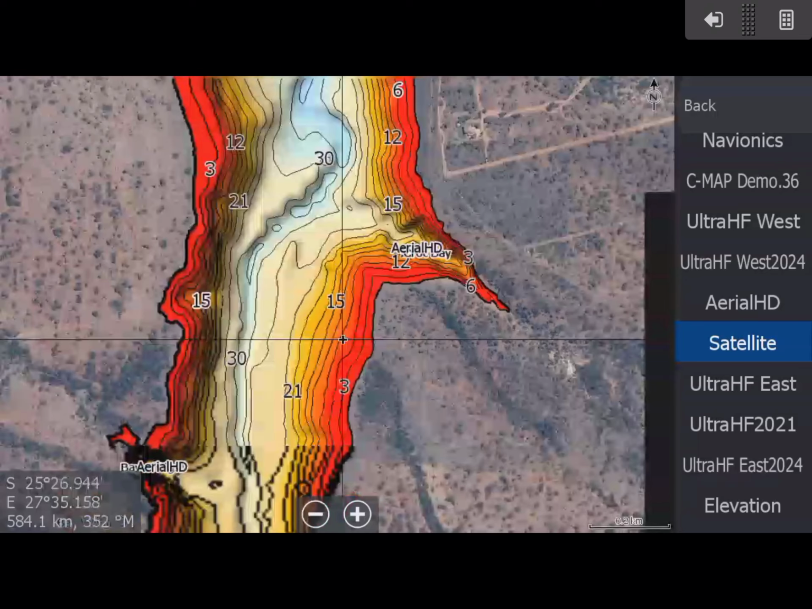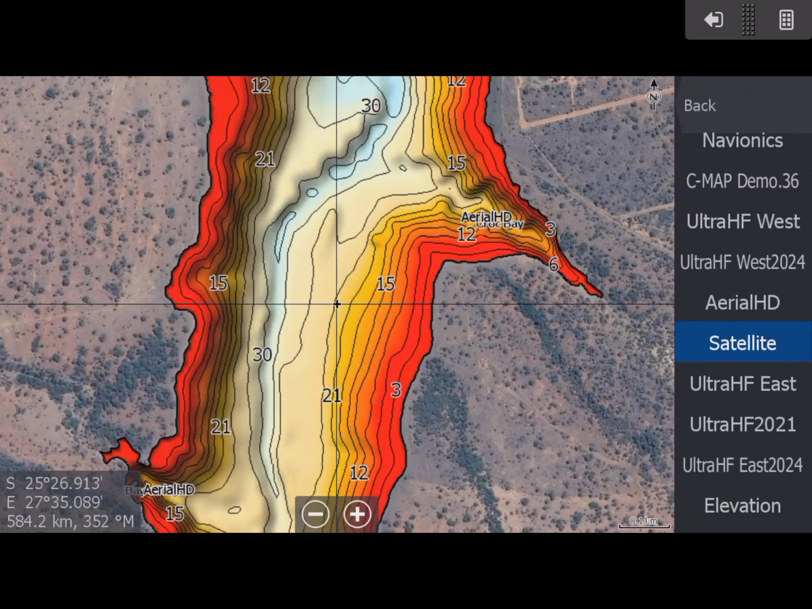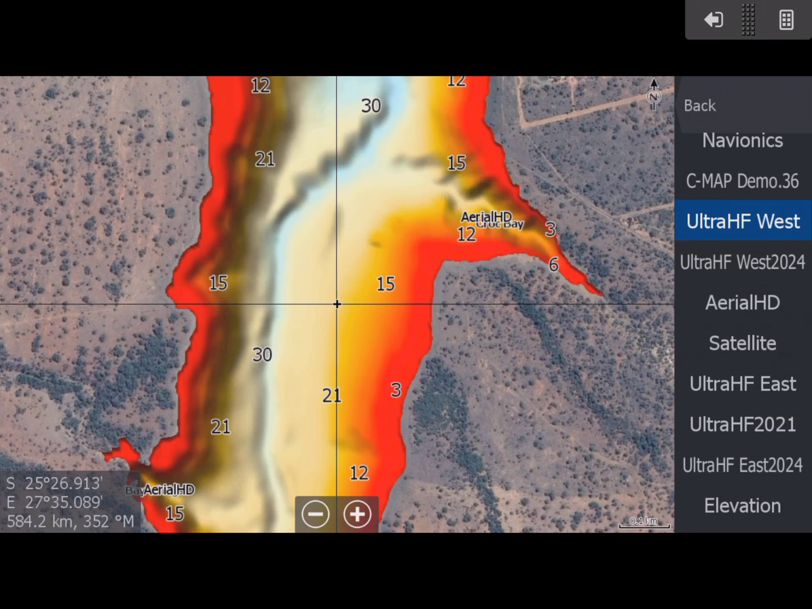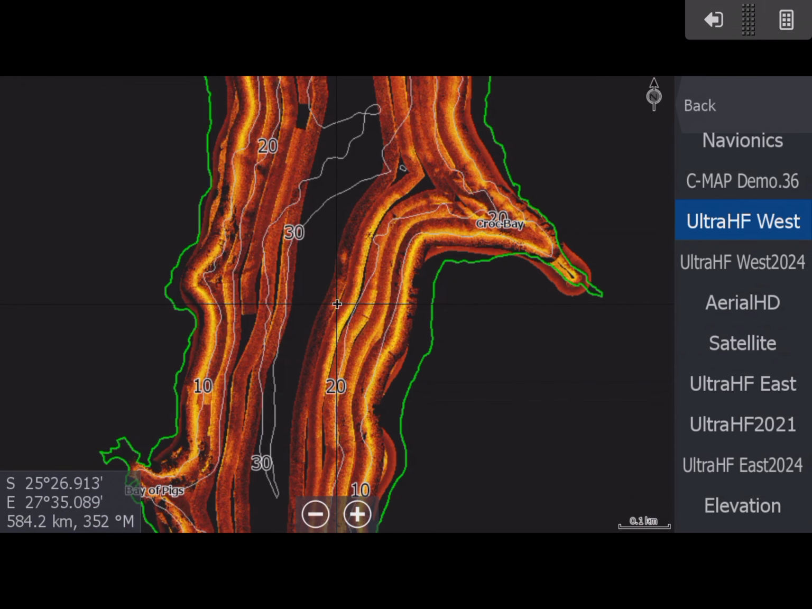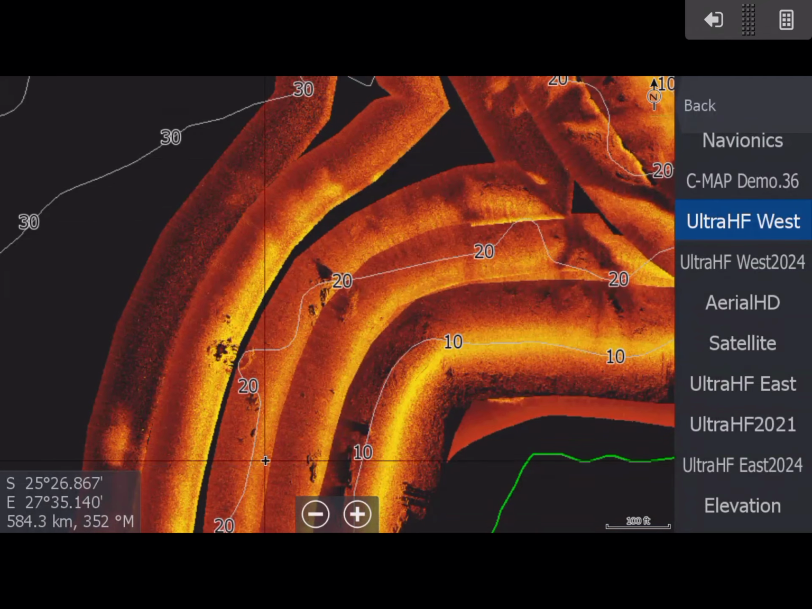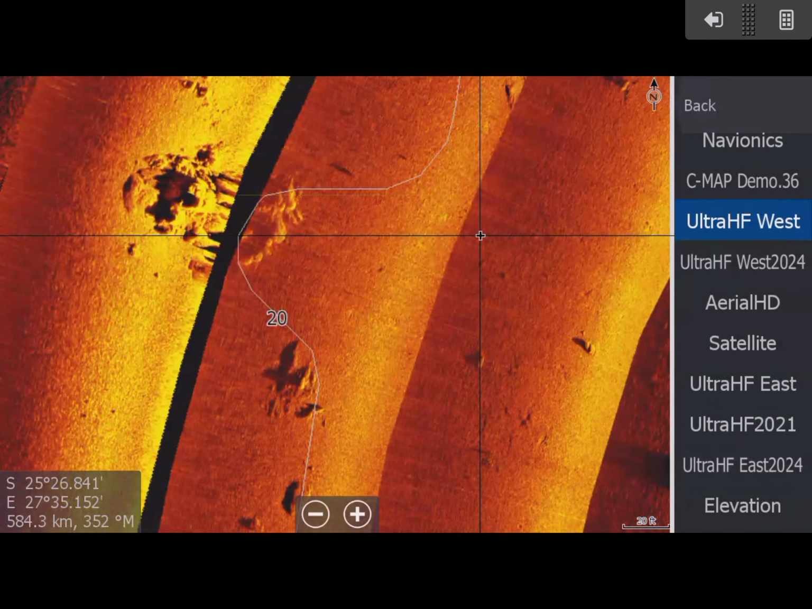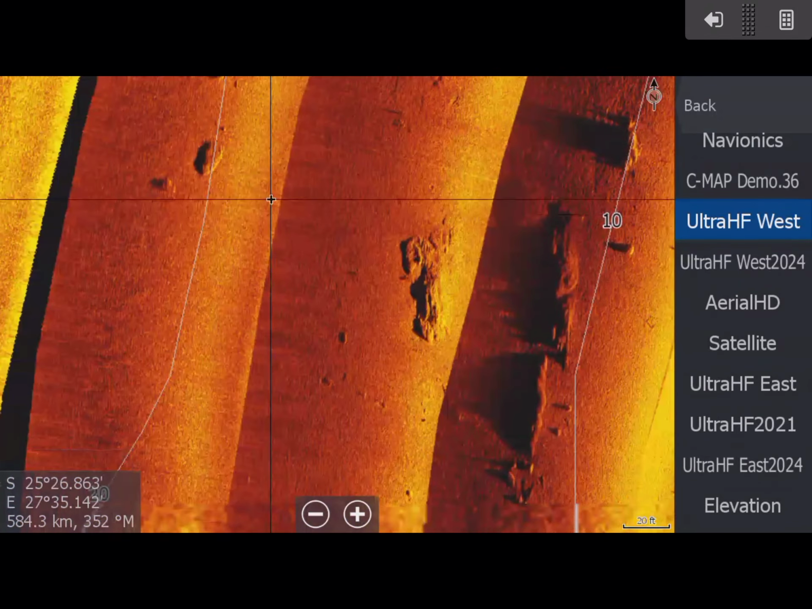I'm not going to go into too much detail, but like you guys said, now we don't have any side scan mosaic. There is. It's the old school way. It's the old human driven stuff. Is it fantastic? No, it isn't. But it's not completely lost. There's some good information here. You can see those rocks are all visible.